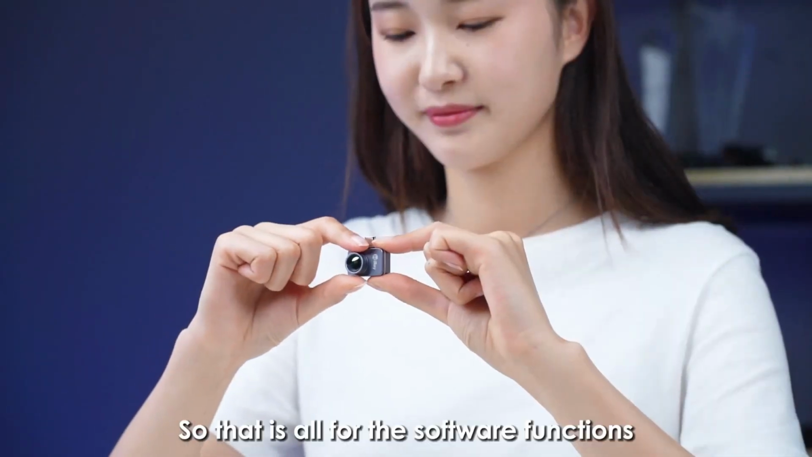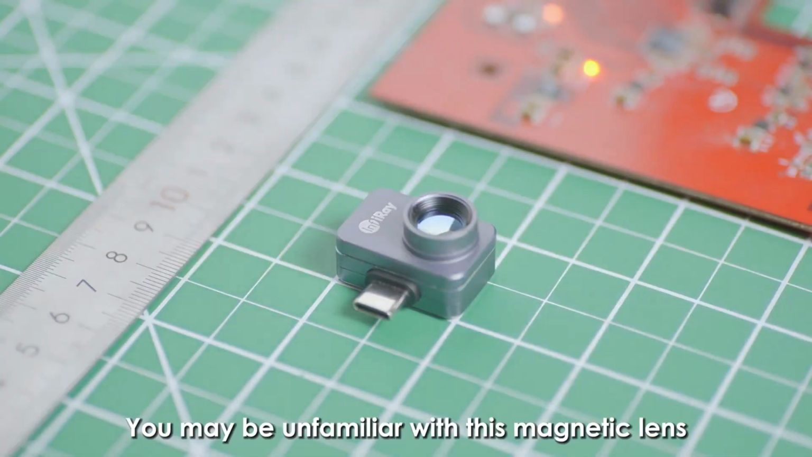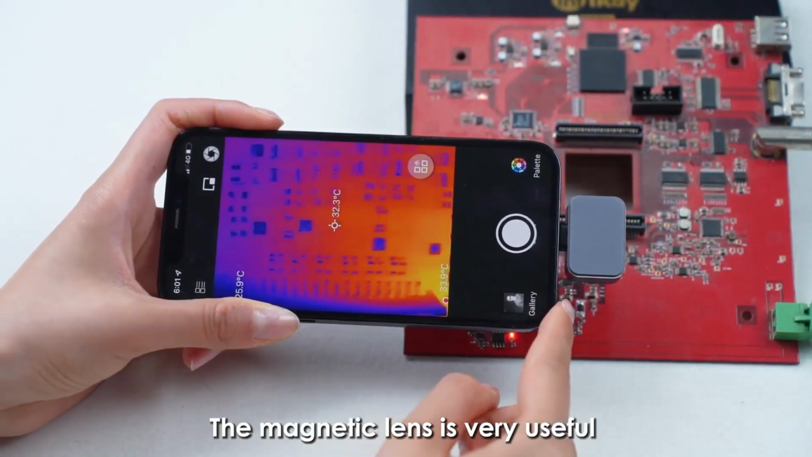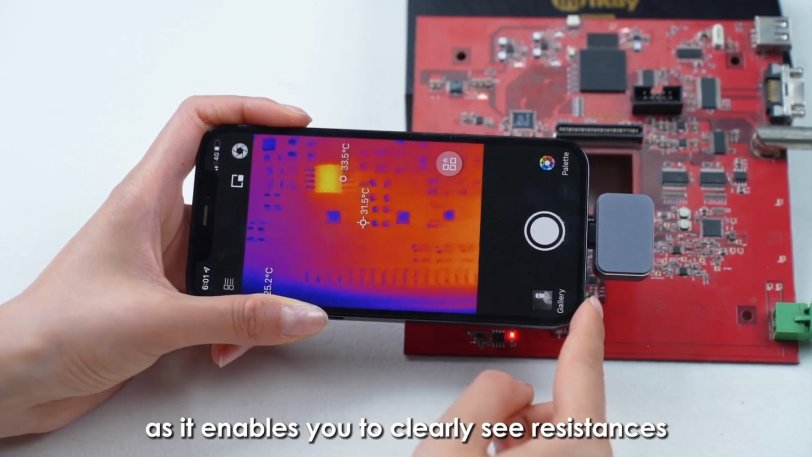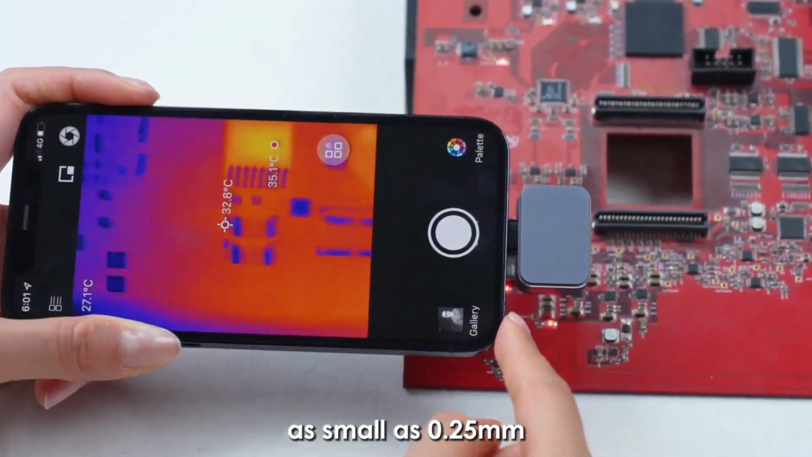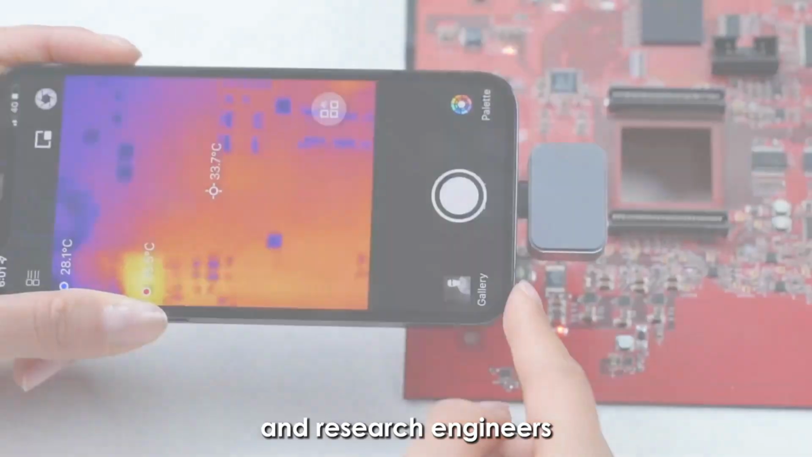So that is all for the software functions. Now, let's introduce the hardware features. You may be unfamiliar with this magnetic lens. The magnetic lens is very useful in detecting electrical circuits, as it enables you to clearly see resistances as small as 0.25 millimeters. It is a great partner for circuit maintenance and research engineers.